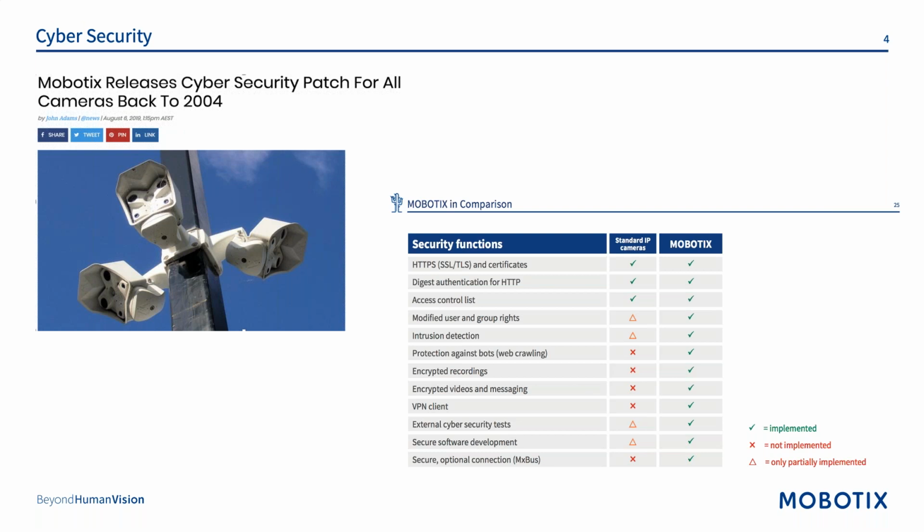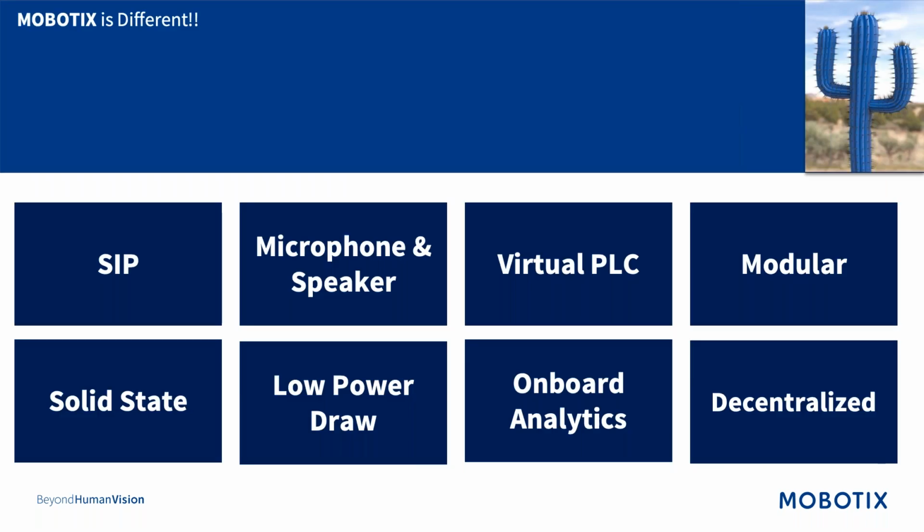That's pretty cool in my opinion. And we're designed to work in the harshest of conditions, which makes us perfect for heavy industrial applications. A few other key things to know, and I'll just mention each quickly. We do have a SIP client, so a phone server in our system, microphone, speaker. We act as a virtual PLC.